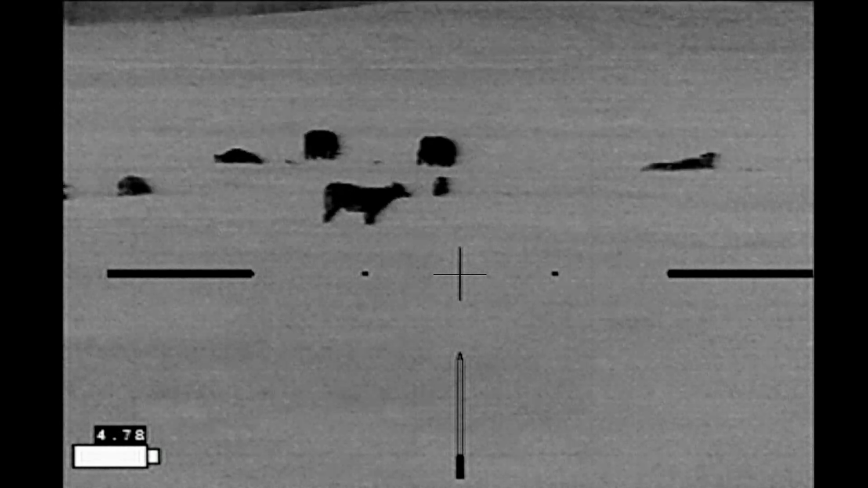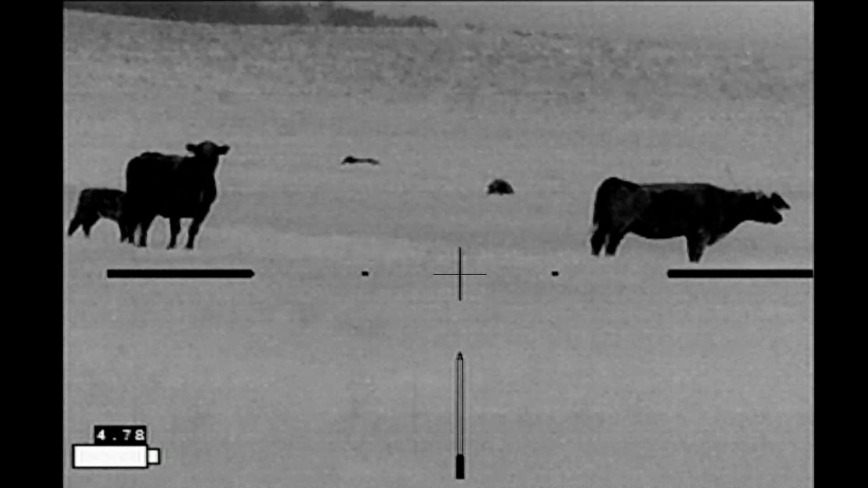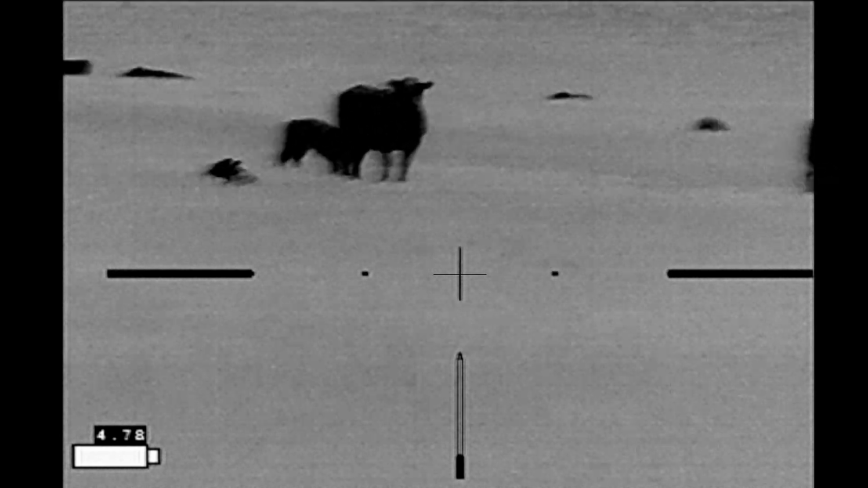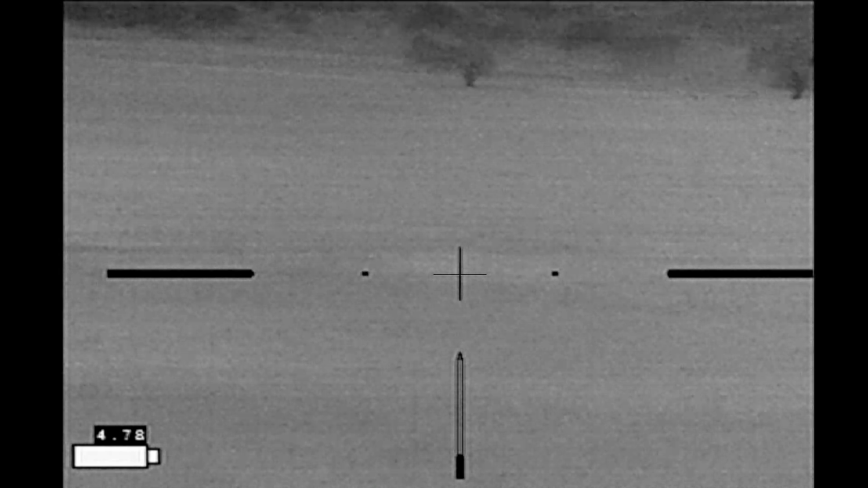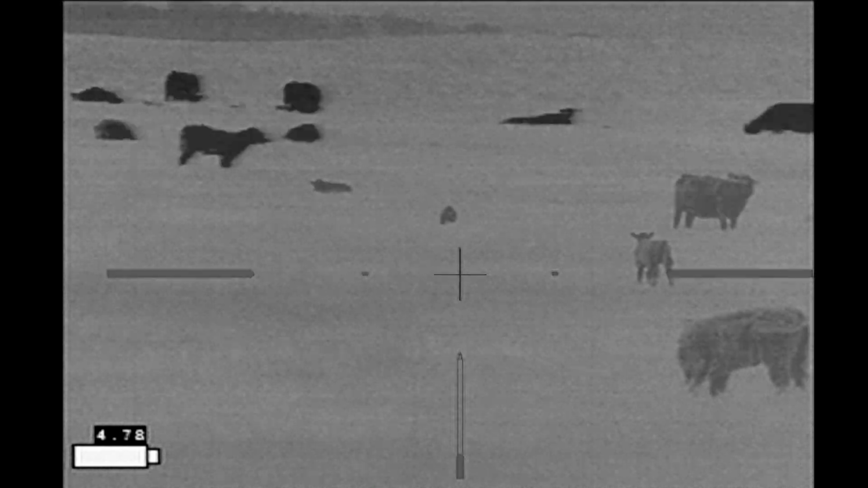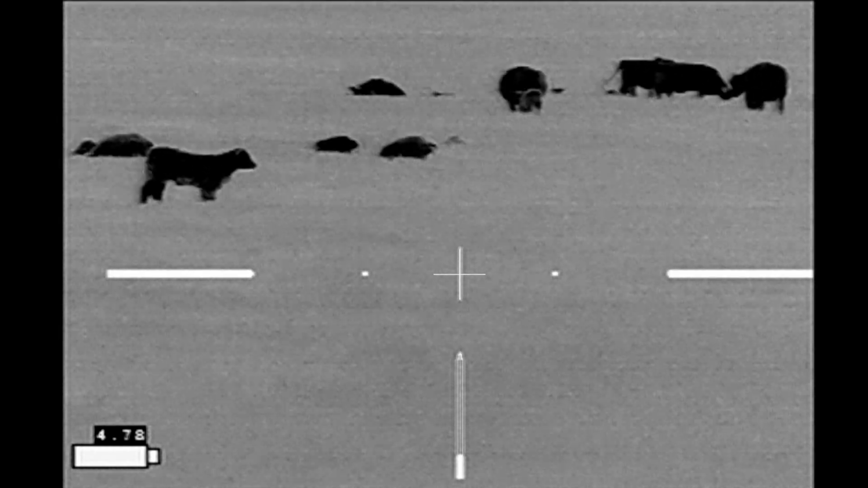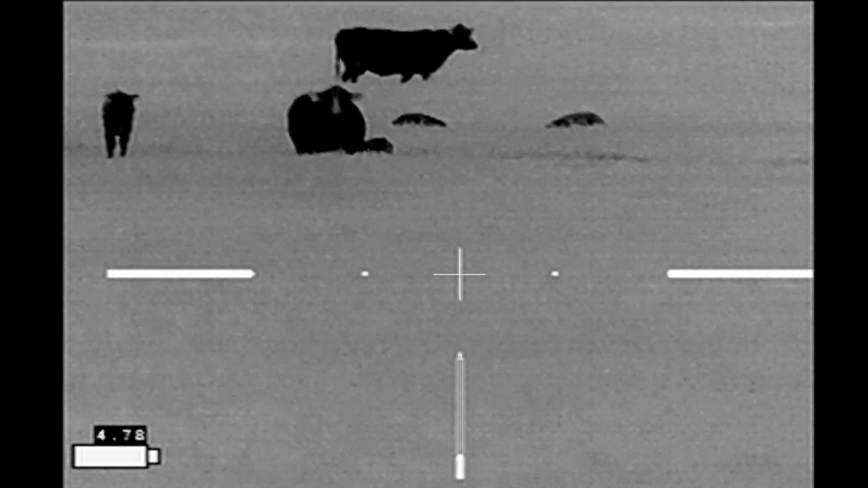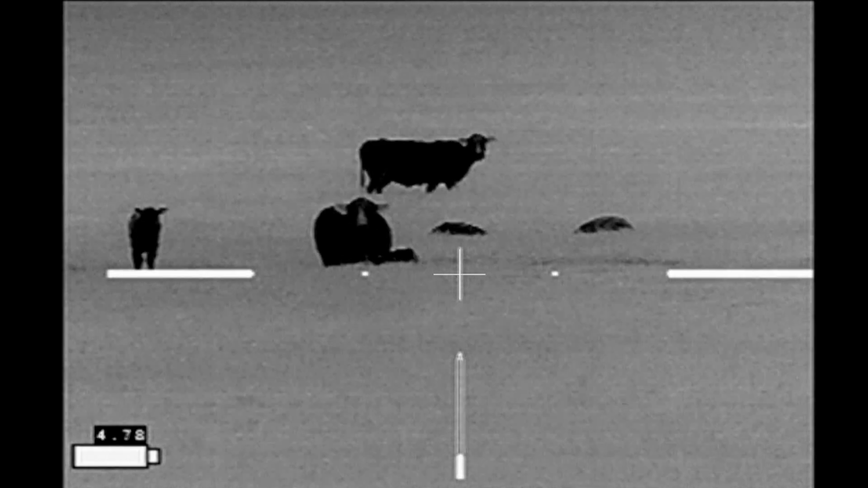This stalk is actually going to take quite a while, nearly 40 minutes. And I'm only going to move about 400 yards, and the reason why it's going to take so long is that the hogs are going to stay with the cattle during this time. And every time you see the image change here, I've moved to a different position, trying to get a better angle on the hogs. Sometimes I might get it into a position where I have a shot at 1 or 2, but not the rest.